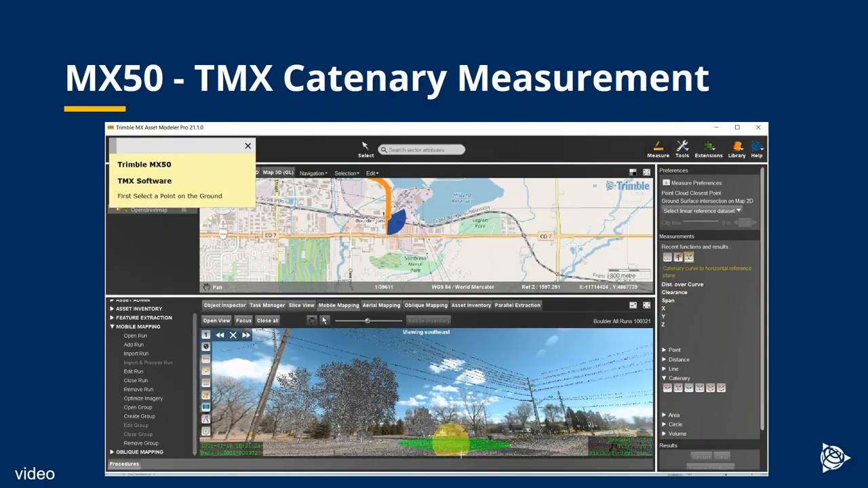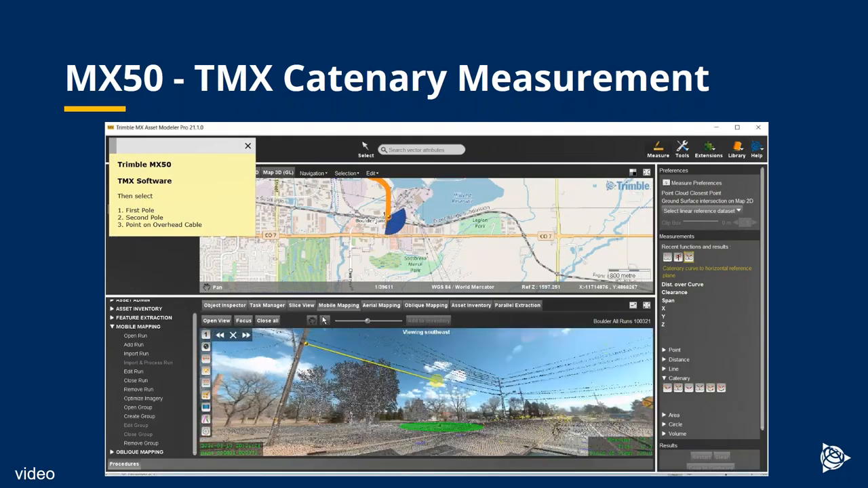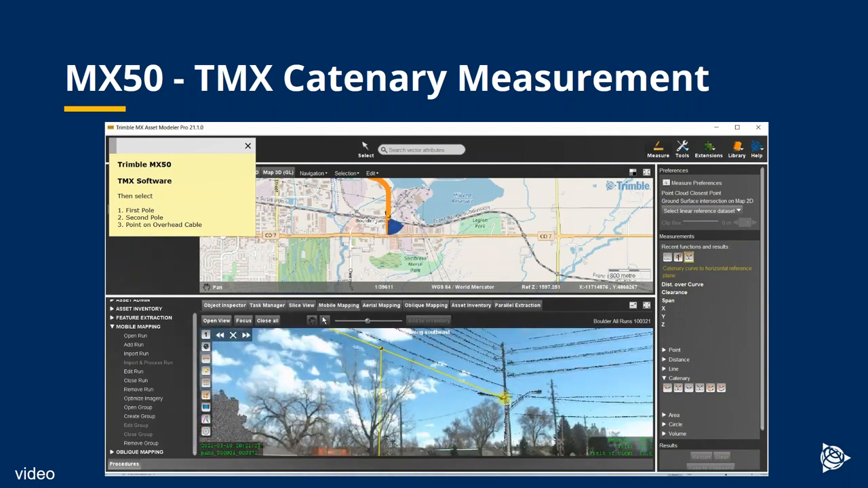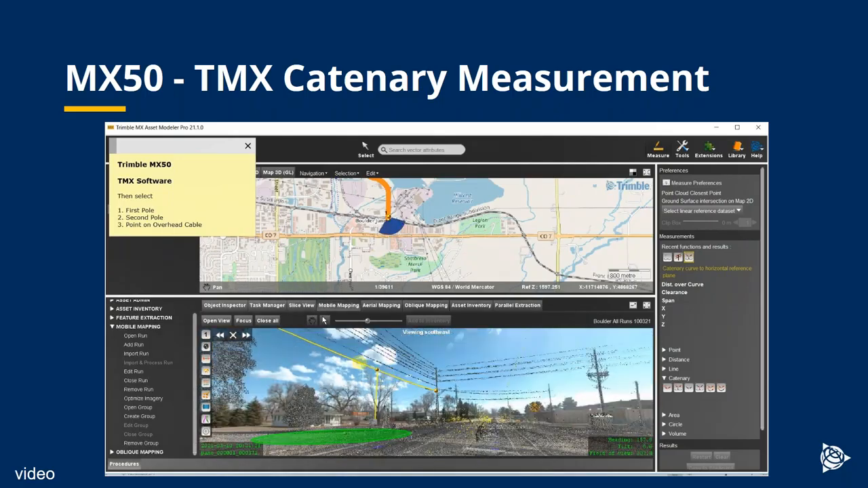So I click on the ground. And then I go to the first pole, click on where the cable intersects with the pole, move to the second pole, again, click where they intersect, and then I can measure the catenary distance and the height above ground of that cable.